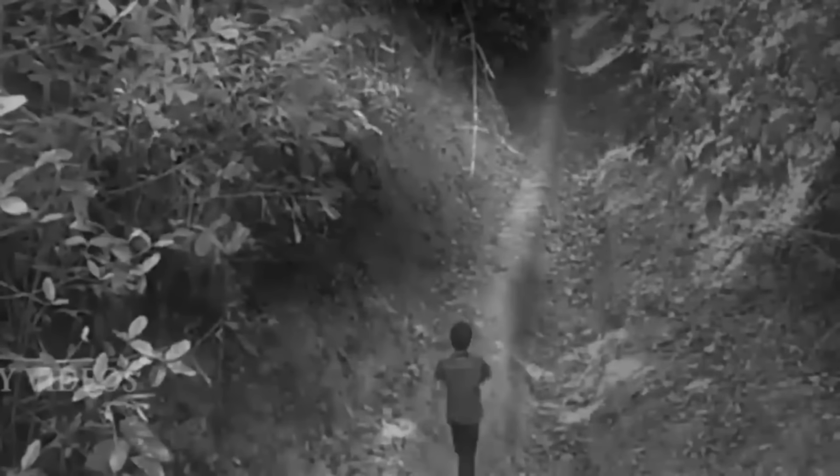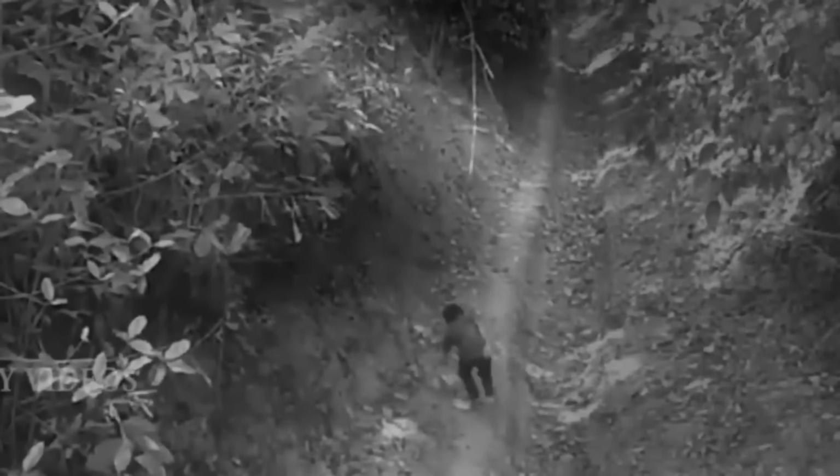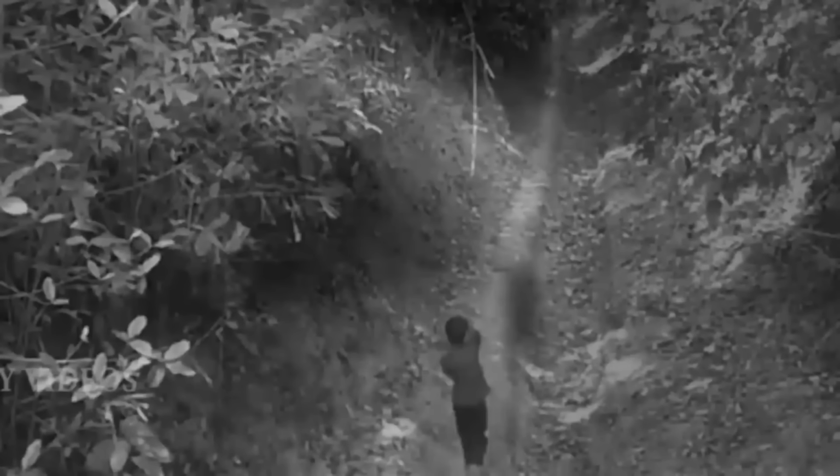In a video captured by a surveillance camera overlooking a wooded path, a startling event unfolds. A boy is walking along the path when, suddenly, a black, translucent shadow with a human shape appears from one side. In an unexpected and chilling moment, the shadowy figure seems to push the boy.